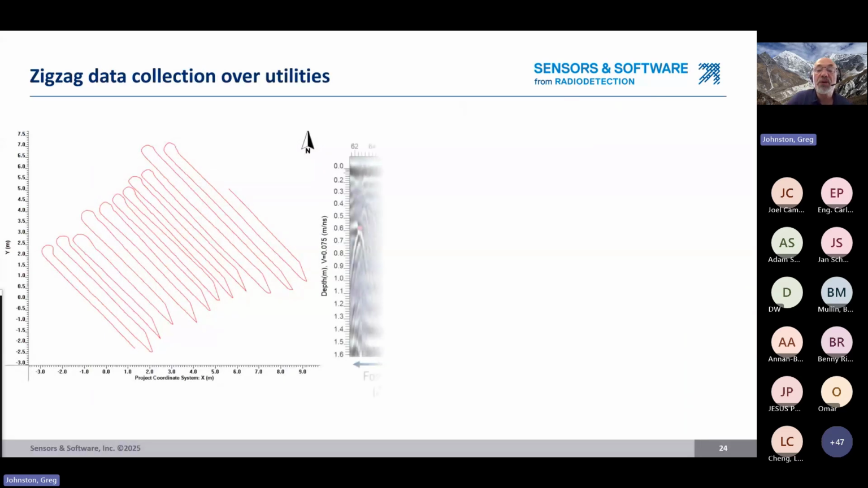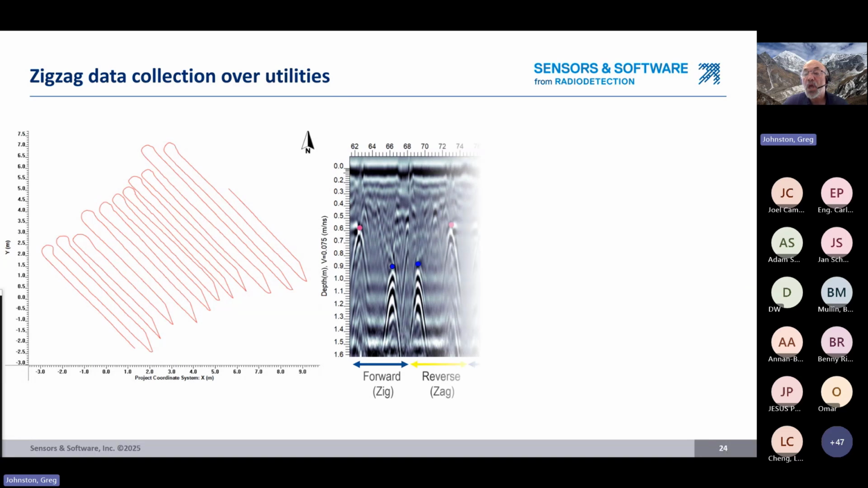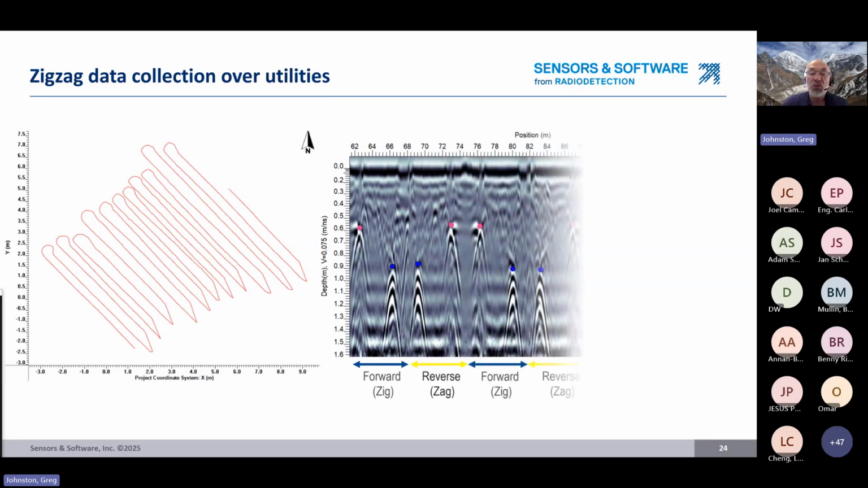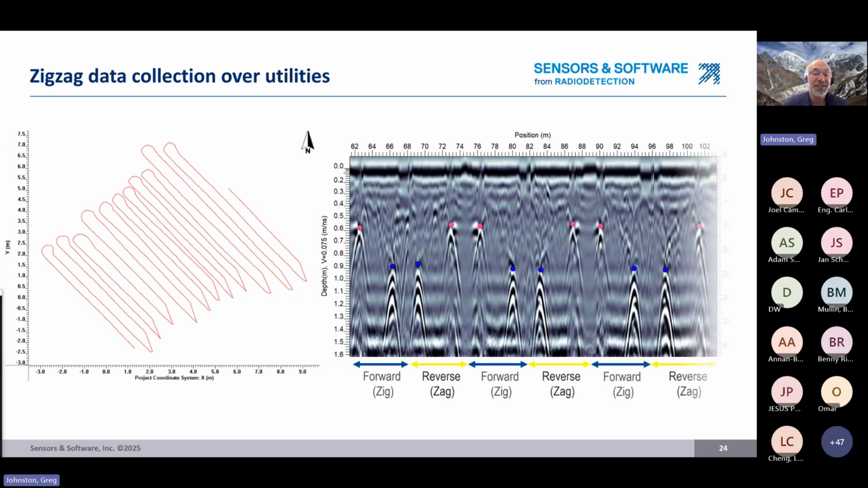So I just want to point out the implications of zigzag data collection with GPR. When you cross two or more utilities in one line, each zag is the mirror image of each zig. So that's what this example shows. We have crossed two utilities. One is shown in blue and one is shown in pink.